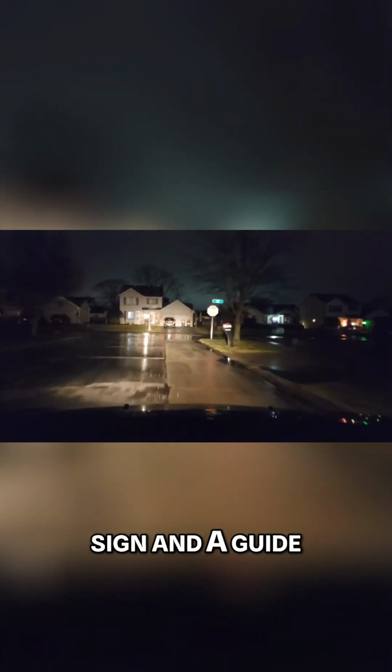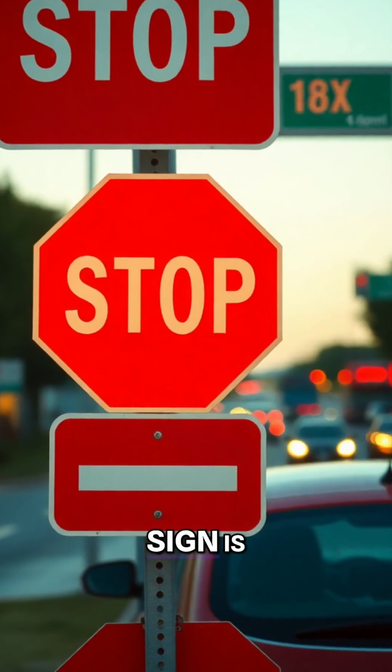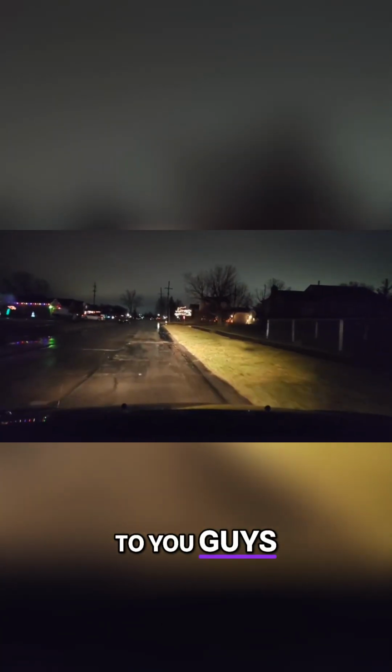Stop. This is a regulatory sign and a guide sign. The guide sign is green and right. The regulatory sign is red with the white letters. I'll pull over here and talk to you guys. There's a car coming, so I'm going to wait.